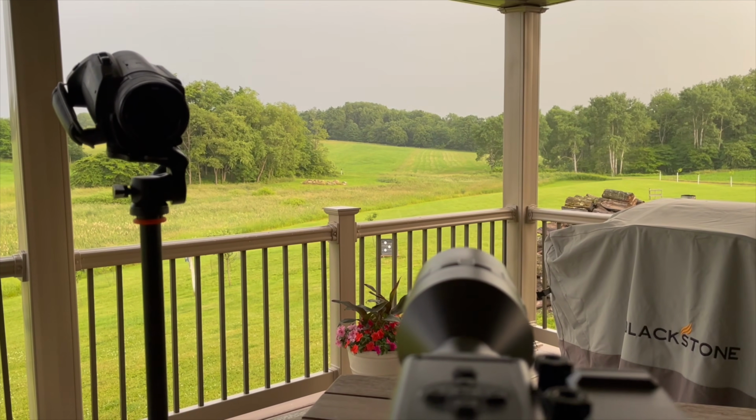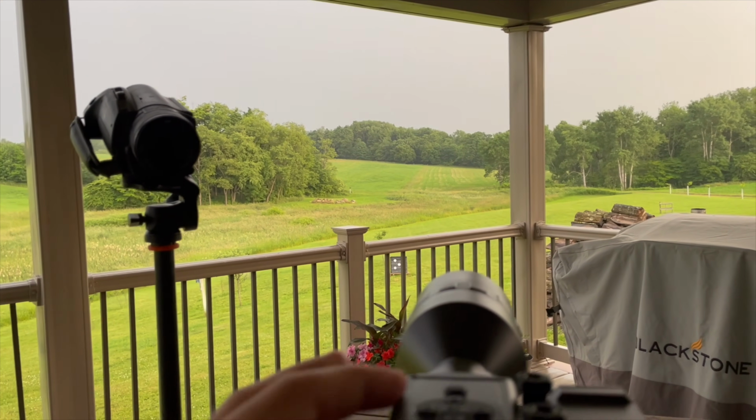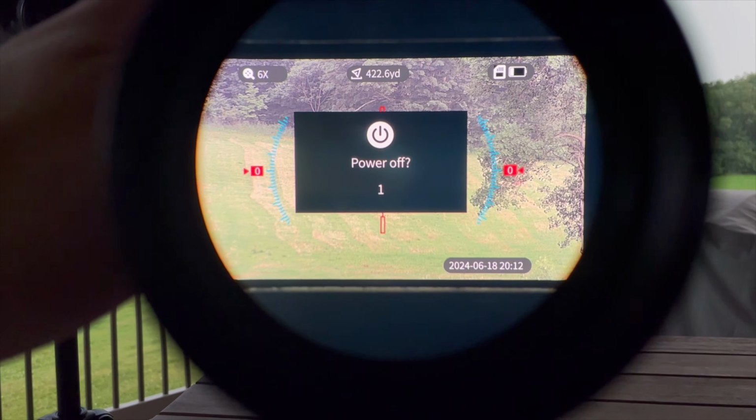So now we're just gonna wait till it gets dark and we're gonna see how this does. We'll go ahead and shut the scope off. You just hold that off.